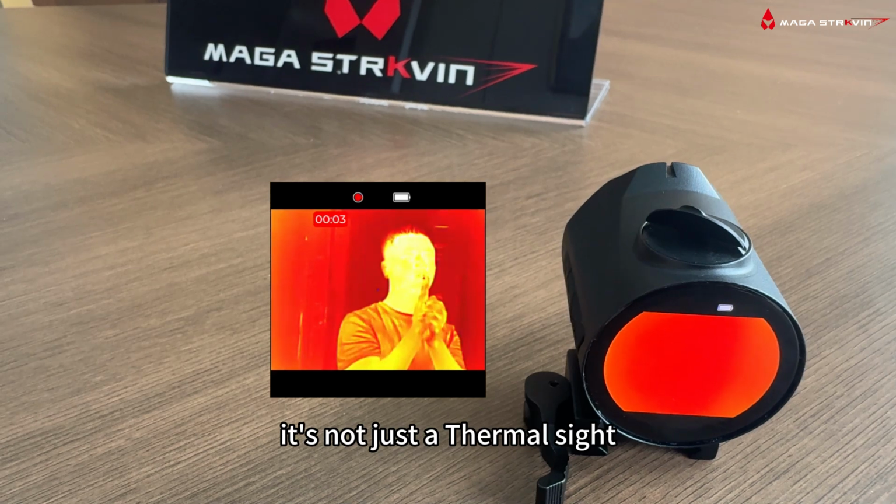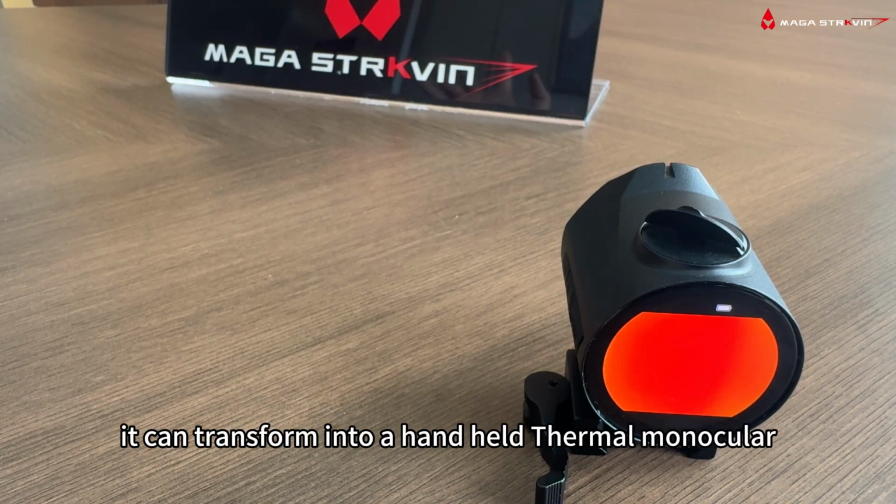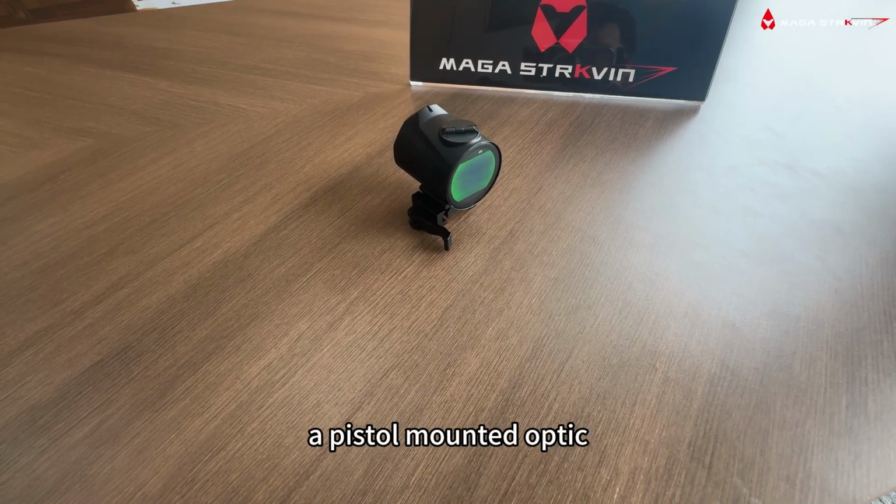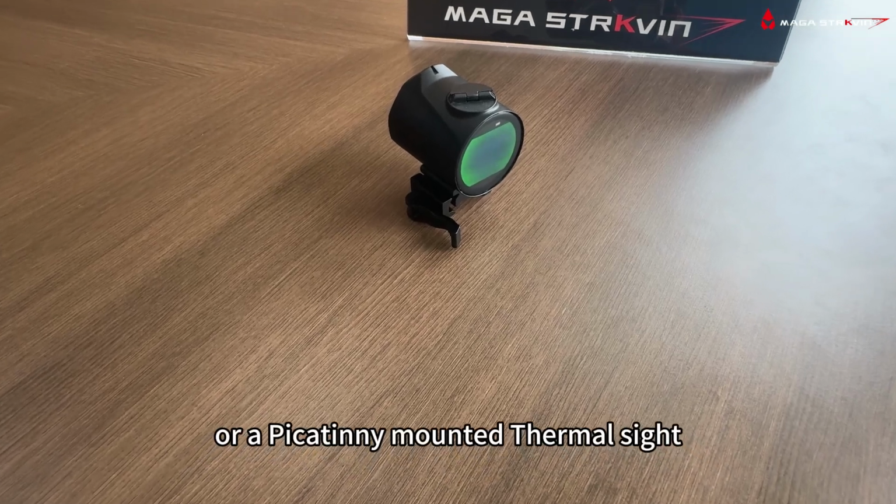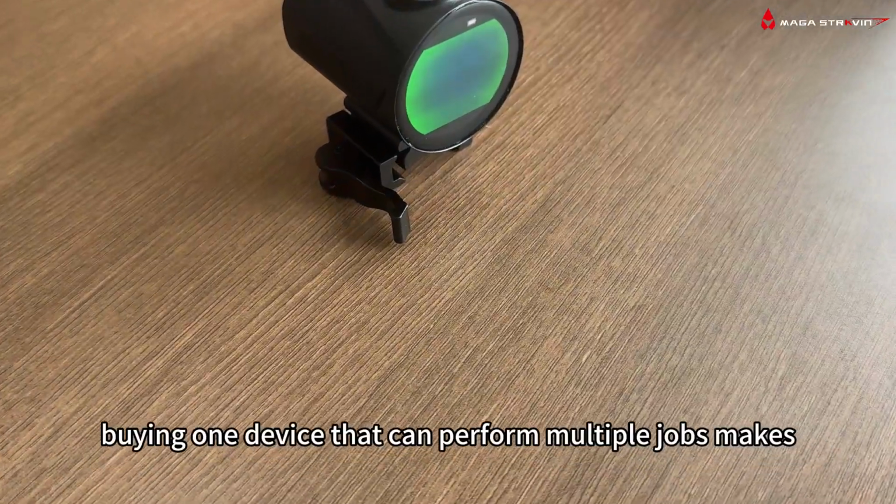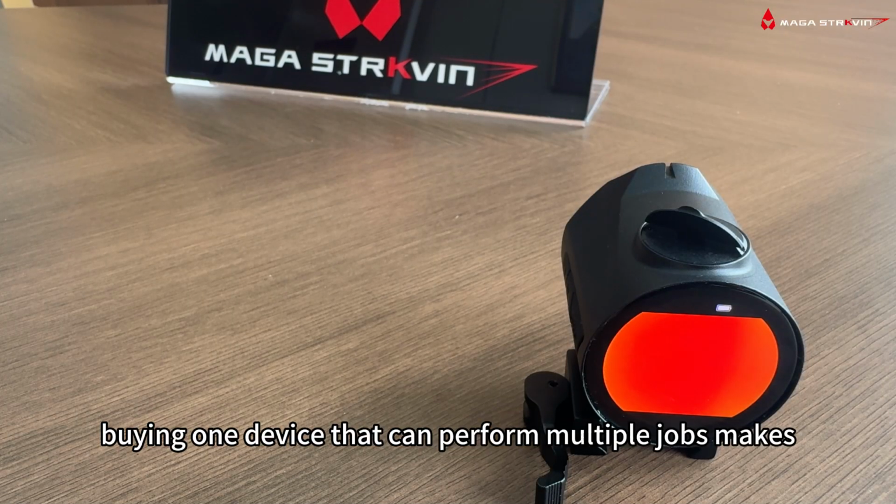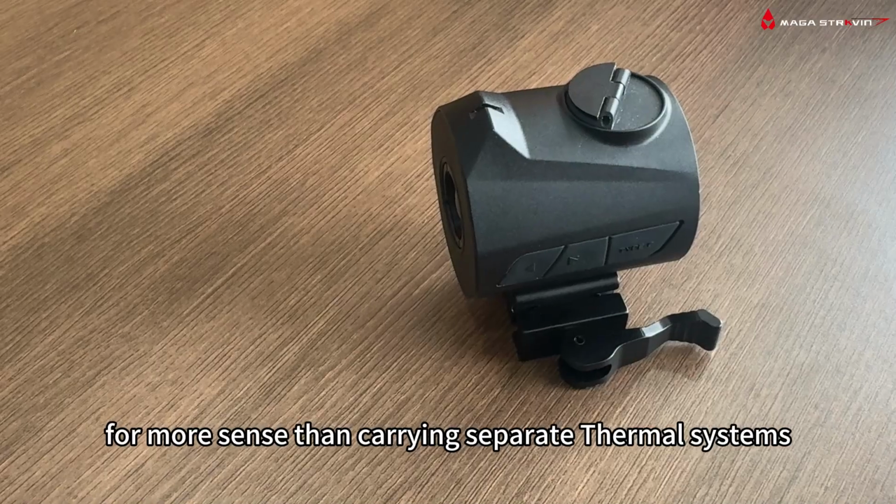It's not just a thermal sight. With the available mounting accessories, it can transform into a handheld thermal monocular, a pistol-mounted optic, a helmet-mounted observation device, or a picatinny-mounted thermal sight. Buying one device that can perform multiple jobs makes more sense than carrying separate thermal systems.